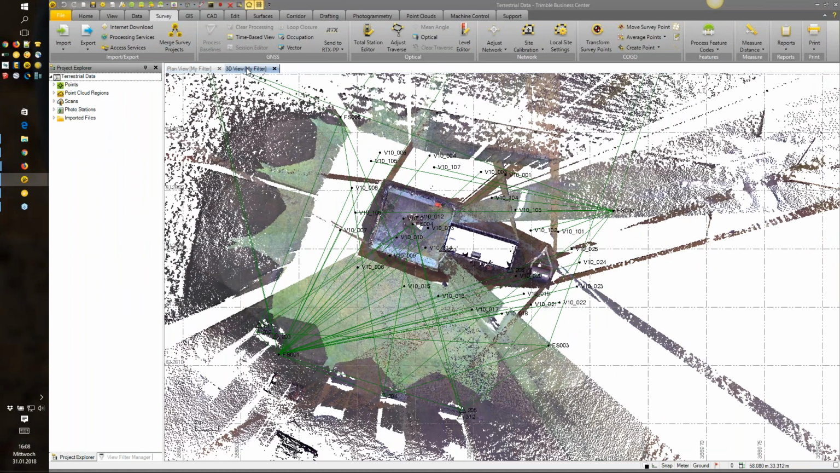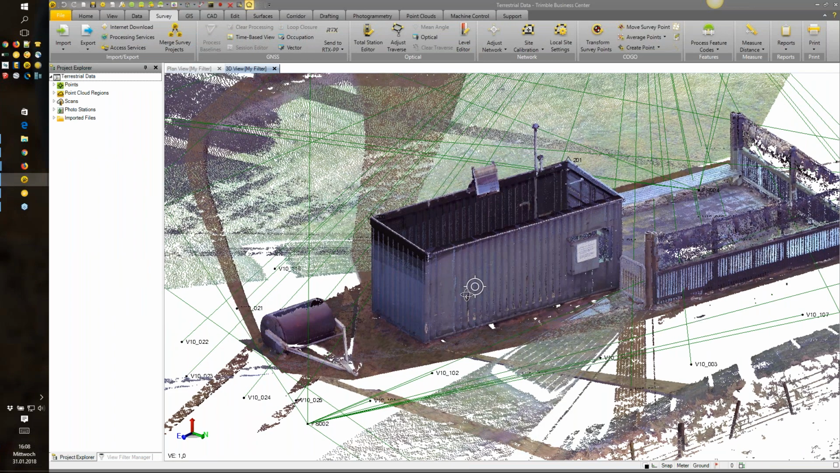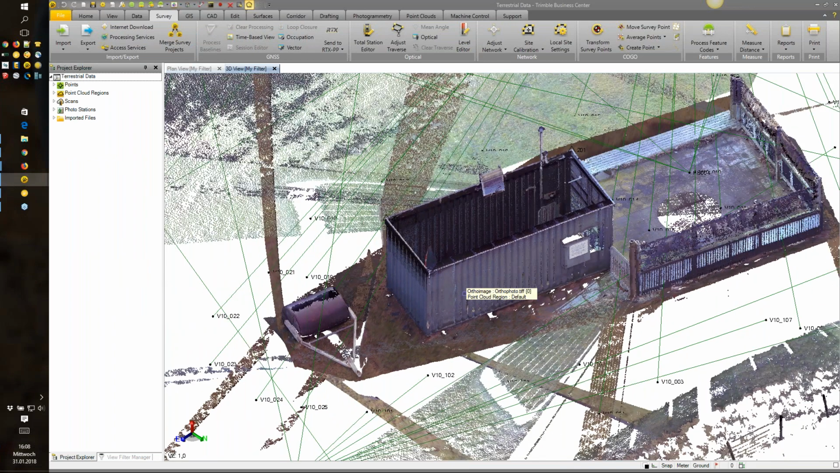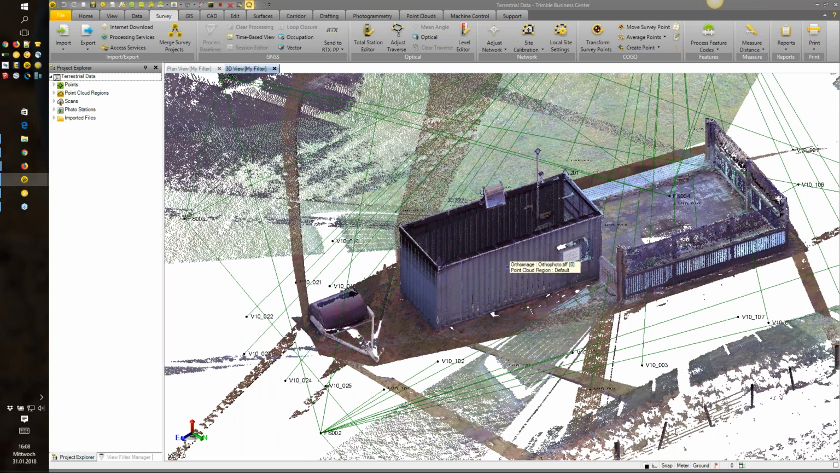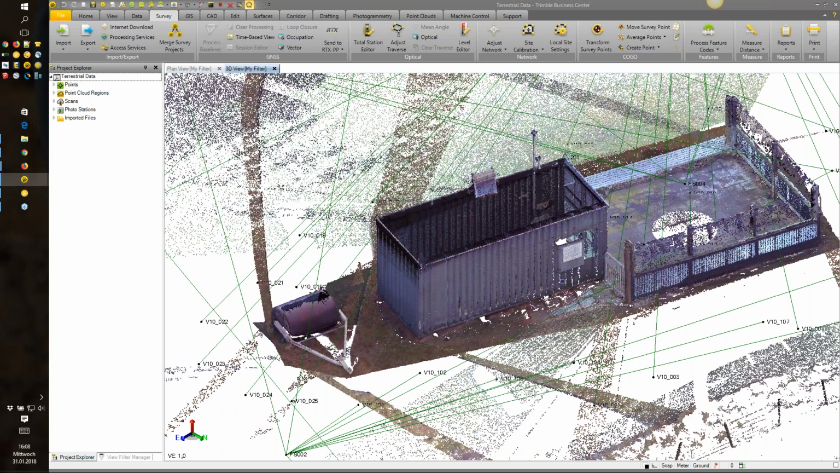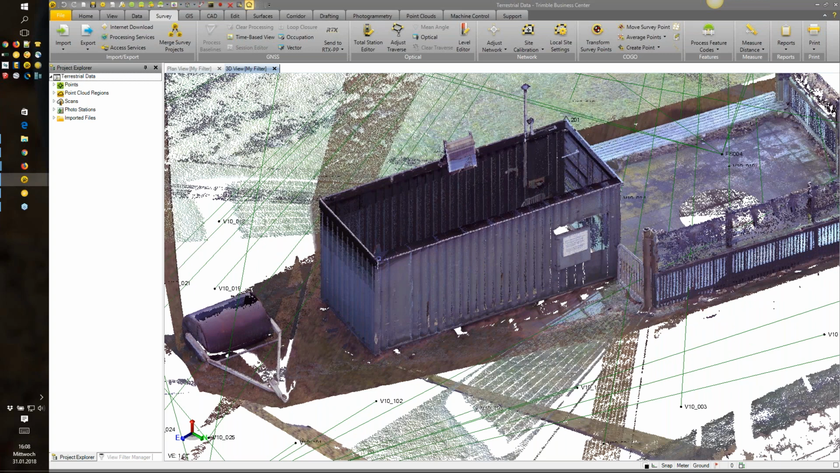And when I'm switching to the 3D view, you can see there's a point cloud collected by a terrestrial source, where we have scanned the container or area of it. The question from one of our dealers was that they compared the coordinates, maybe of one of the corners over here in TBC and RealWorks, and the coordinates were different.